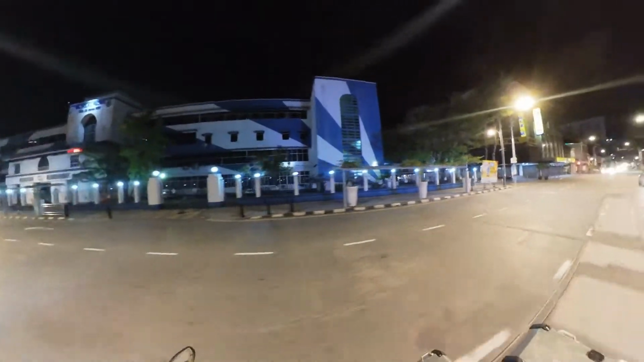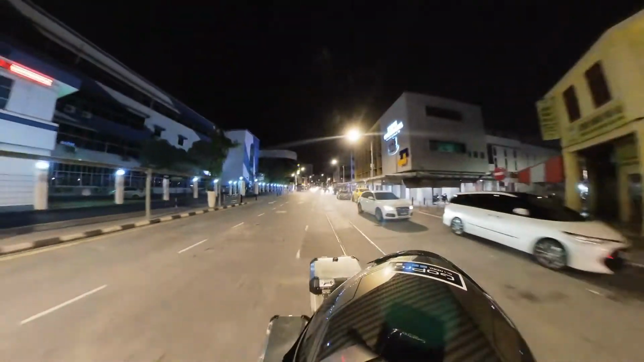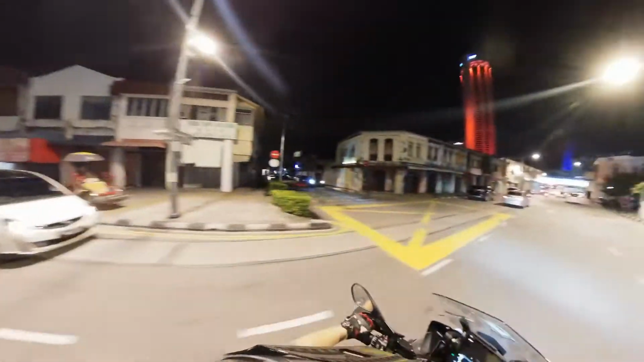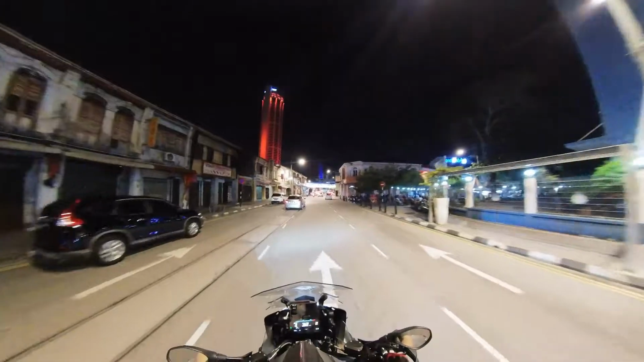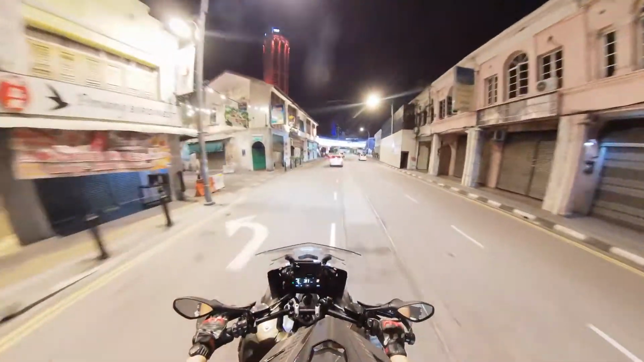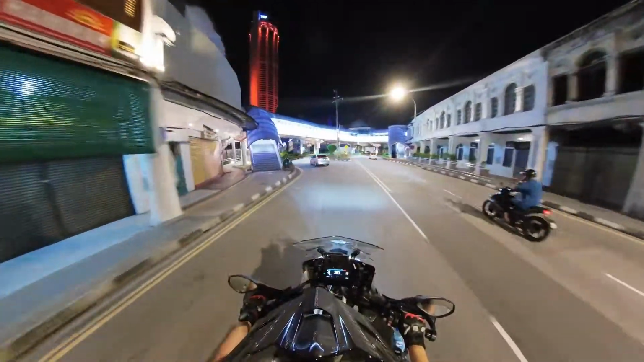That's the Georgetown main police station, and passing Pasar Charasta on the left earlier. A nice illumination of the Komtar Tower right in front of us in red.